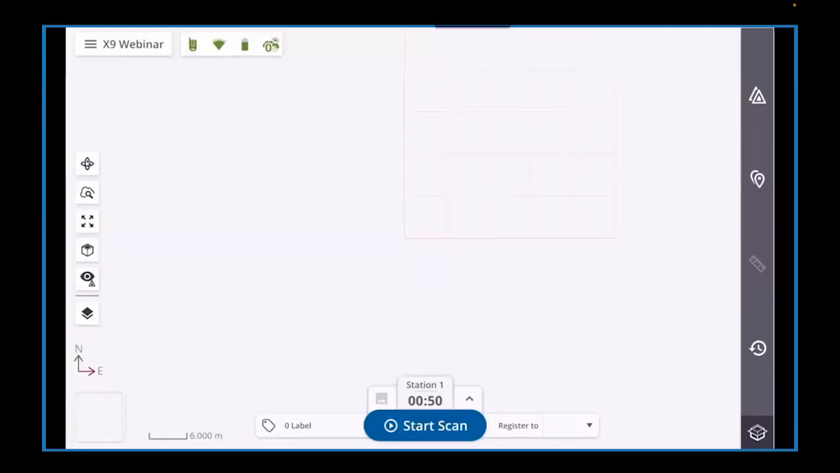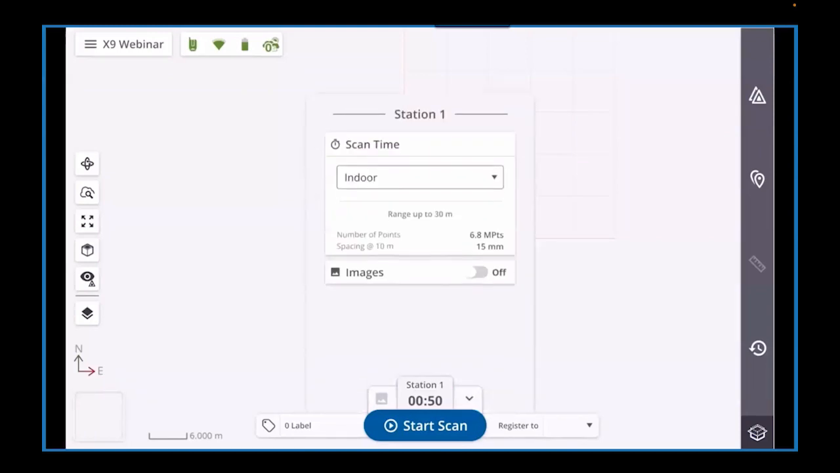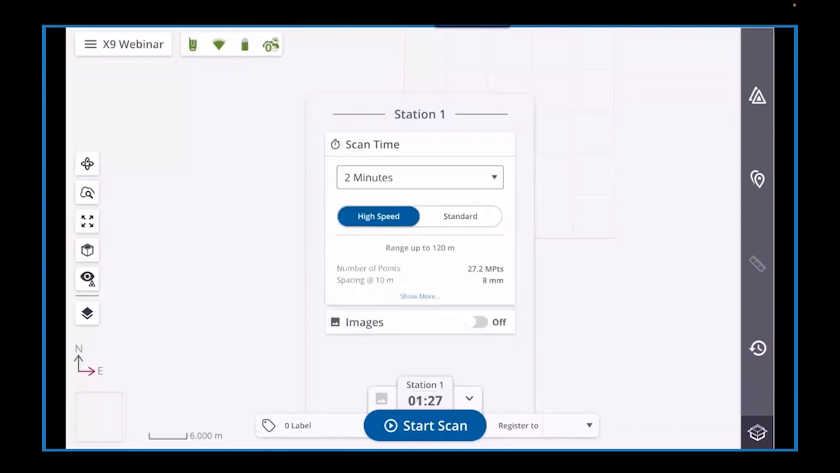The menu at the bottom of the screen is for the scanner control. So the arrow allows for the controls to be expanded to show more information. There are options for scan times, scan mode, and imagery for each station. For this first scan, we are going to use the time of 2 minutes and then set the mode to standard to allow capture up to 150 meters.